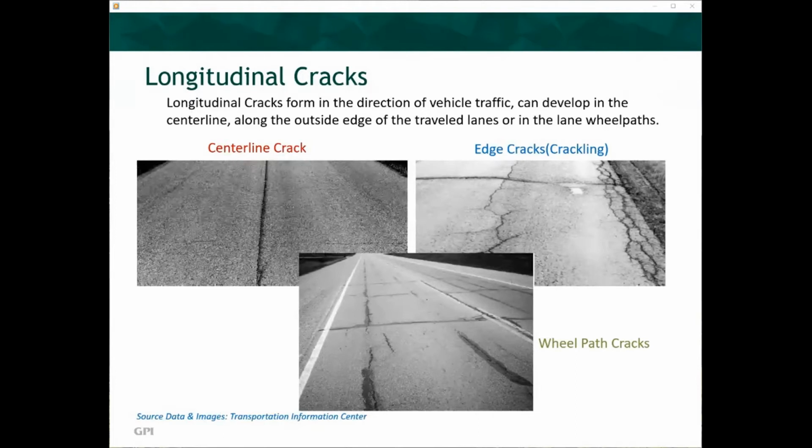Longitudinal cracks form in the direction of vehicle traffic, and can develop in the center line, along the outside edge of the travel lanes, or in the lane wheel paths. Centerline cracks occur when there is inadequate bonding during construction or reflection cracks in the substrate. Edge cracking within 1 foot of the pavement edge is due to insufficient shoulder support, poor drainage, or frost action. Edge cracking can also occur in the lane as a result of weakened substrate and traffic loads. Wheel path cracks are created by heavy traffic loads over long periods of time.